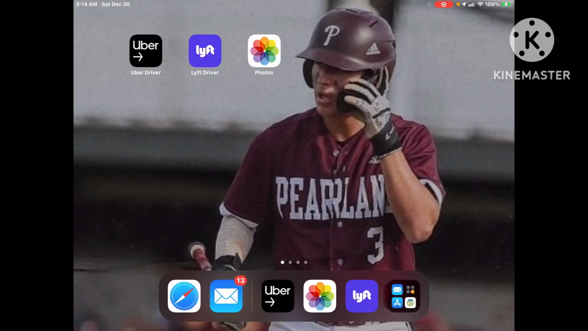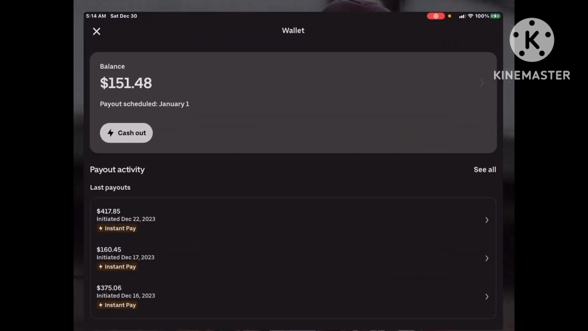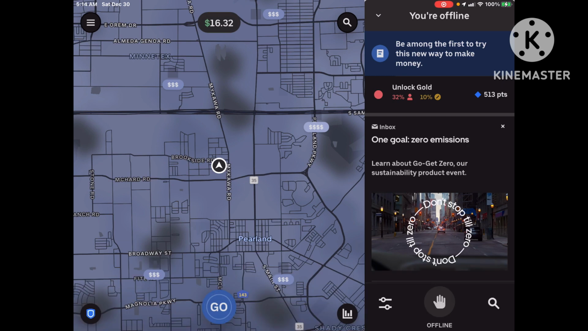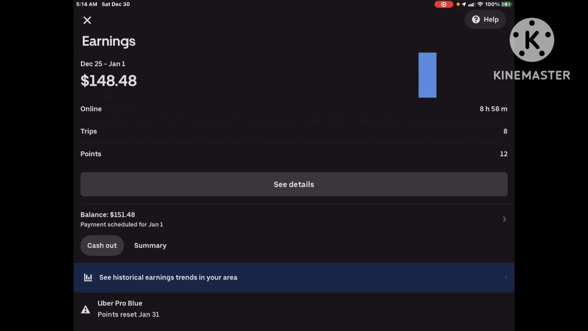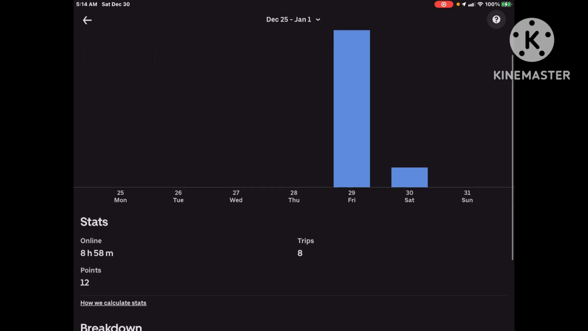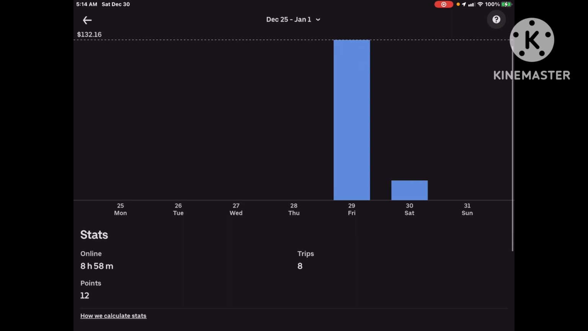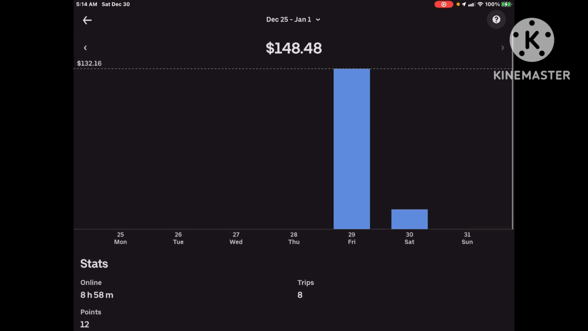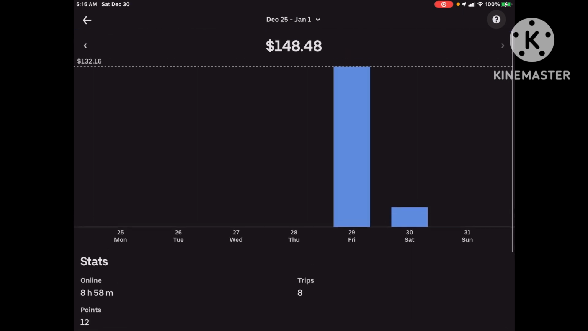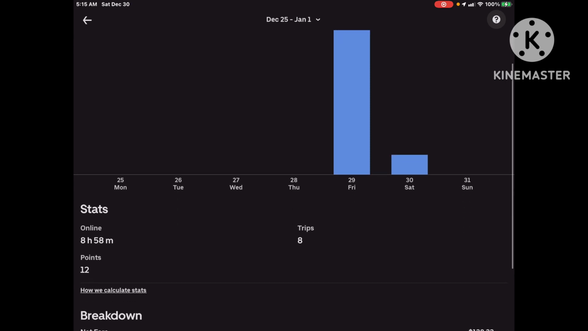Okay, guys, I am home. Just went over my numbers, and let's take a look. Now, my night was $151.48, but let's break it down. Earnings, see details. This is combined, because remember I told you I just came off my vacation. So it's going to be 8 trips total, because there's 6 right there and 2 right there. When you combine them together, 148.48, 8 trips.